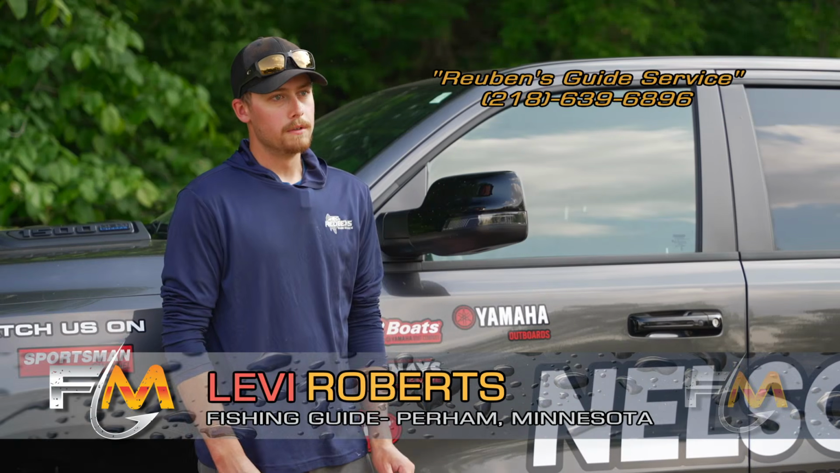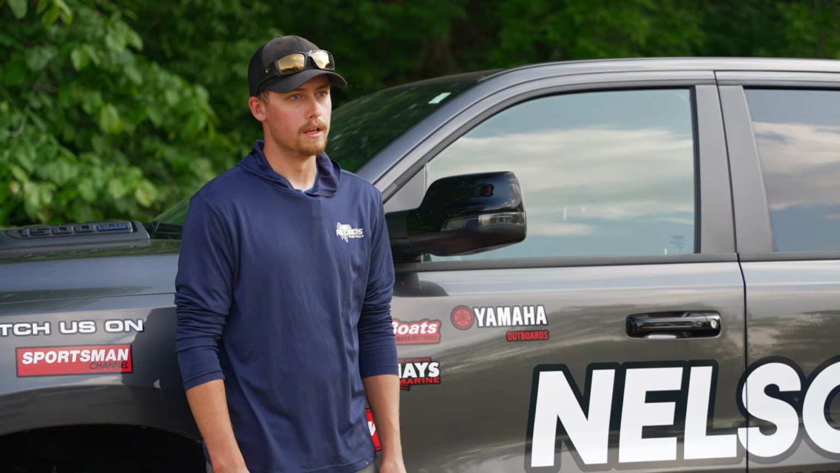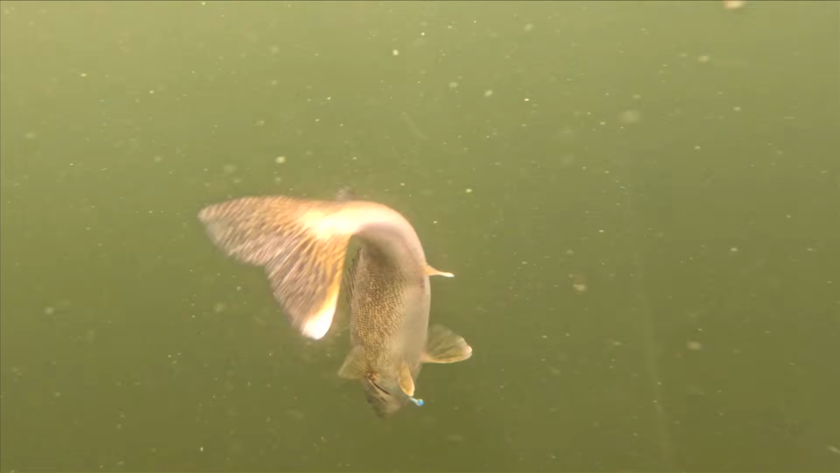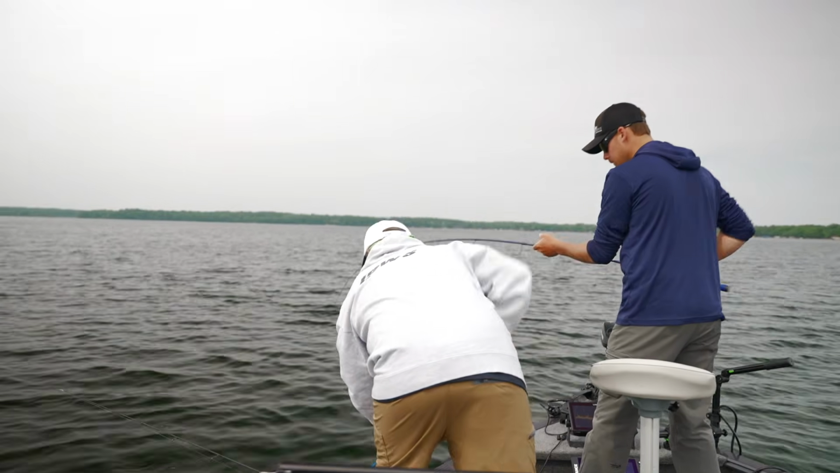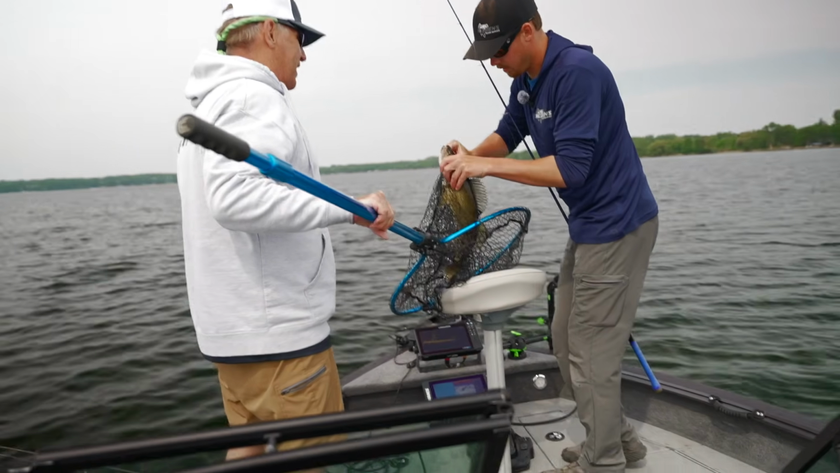What I like about walleye fishing most is just the challenge of it. Every day is different, finding where they're at every day and finding what they want to bite that day. It can be a challenge, but just putting the pieces of the puzzle together, that's what makes it the most fun for me. Nice walleye. There you go. A little better one. That's a nice one. That's a nice walleye, huh?